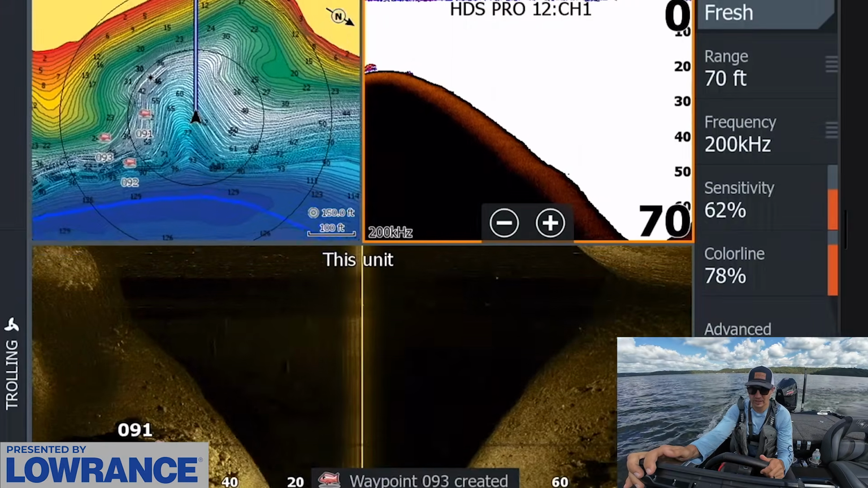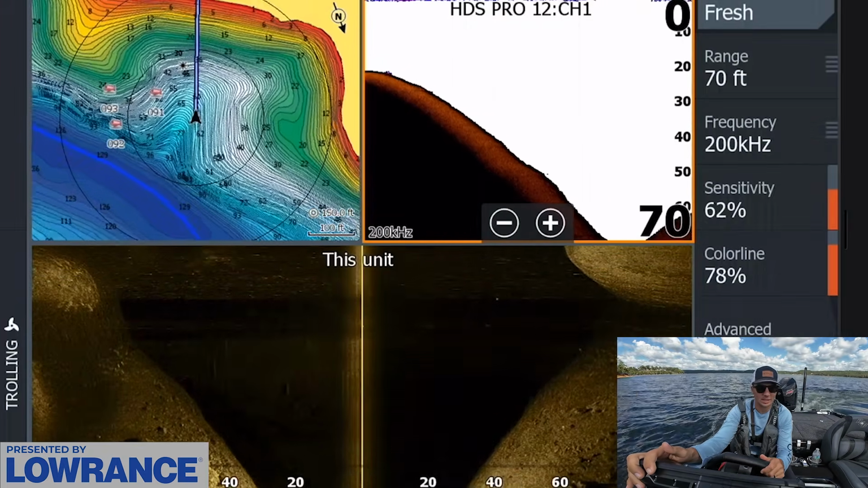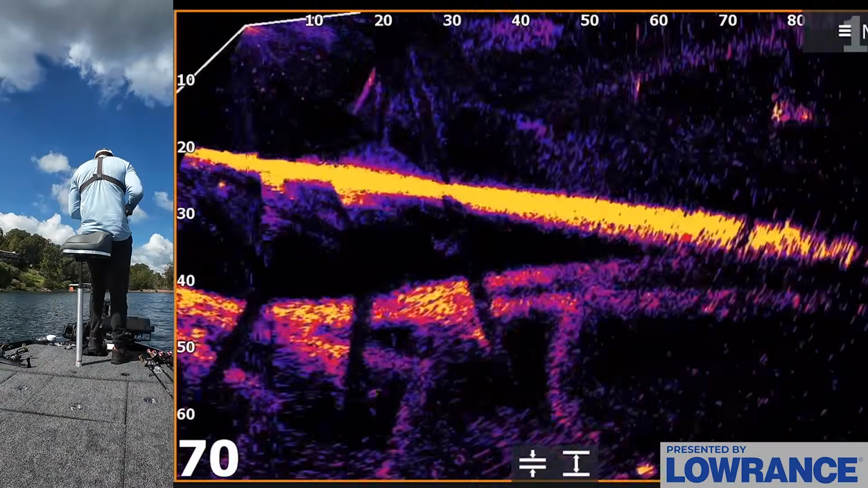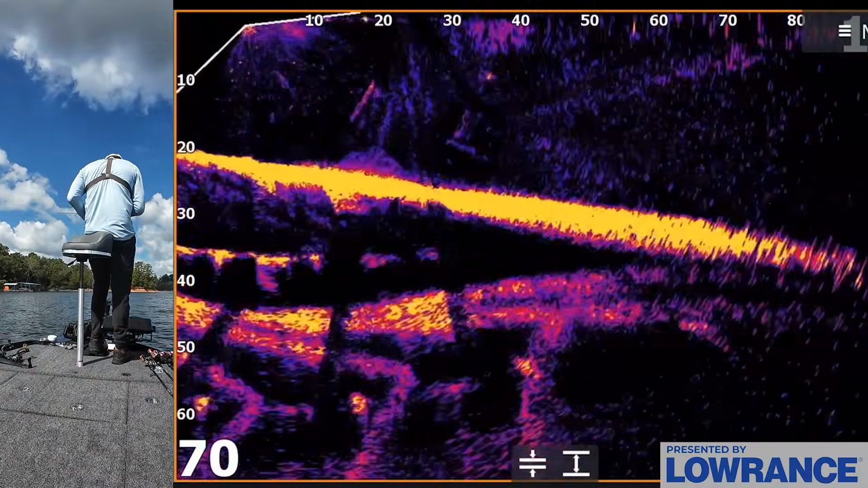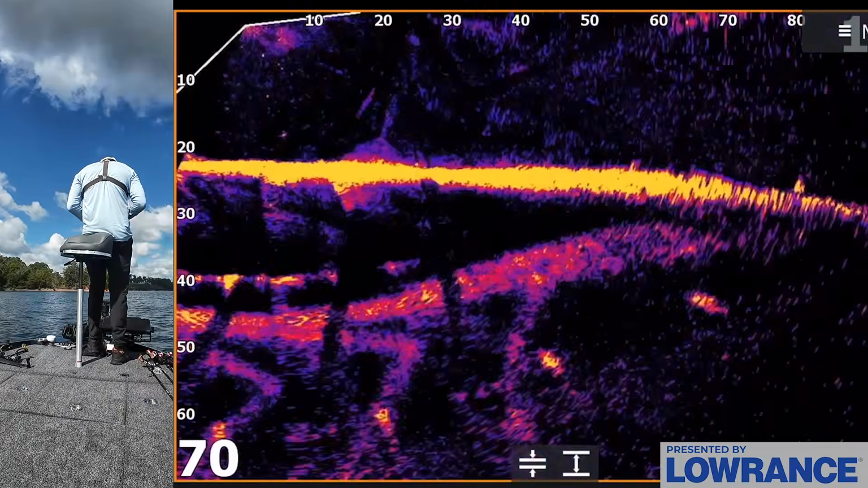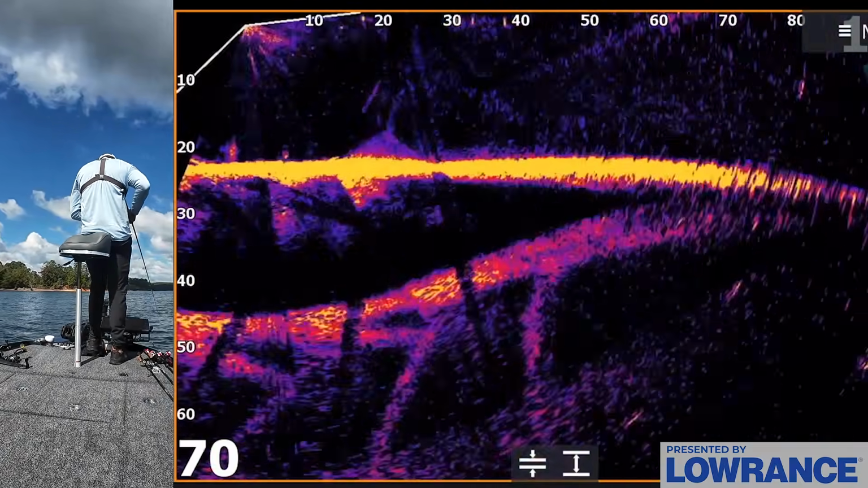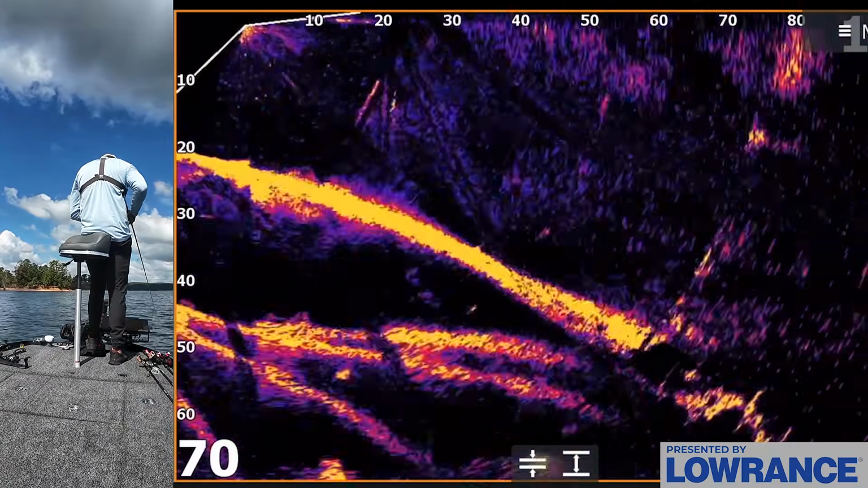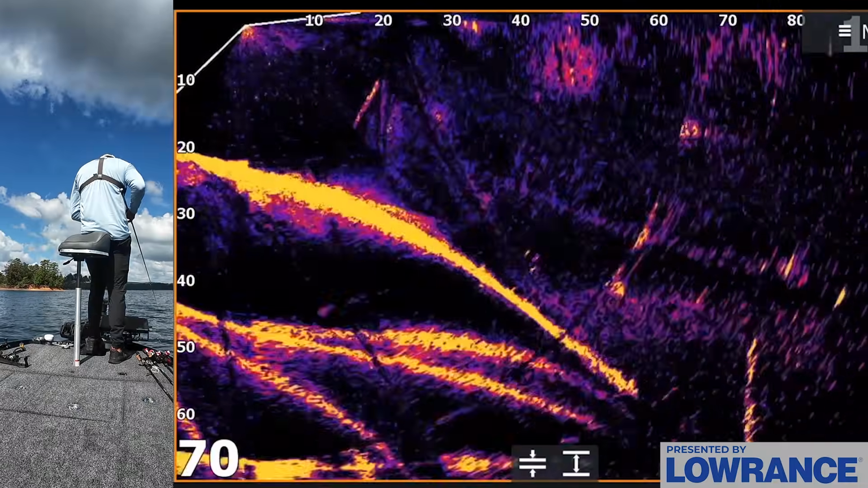I'll spin around here. I need to actually get in the wind, so I'll spin back around and then we'll make a few casts on this deal. Okay, let's get lined up on these rocky spots to see if anyone's home on this deal. See if we have any quality here, or if it's just all little guys. We saw a few fish. Just don't know how big they're gonna be.